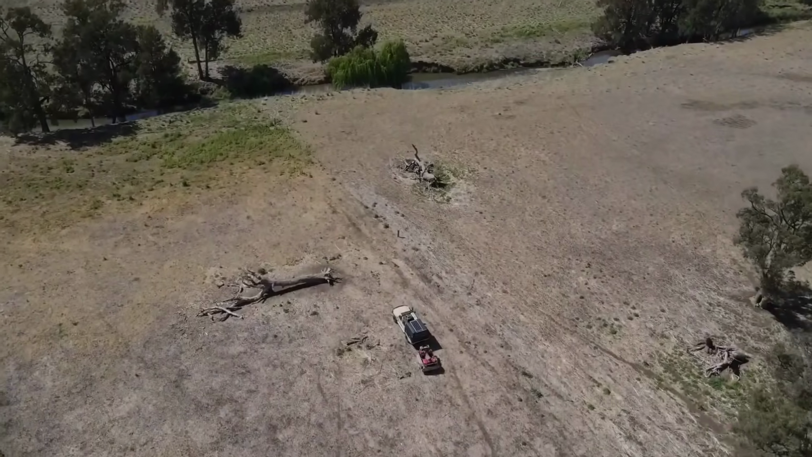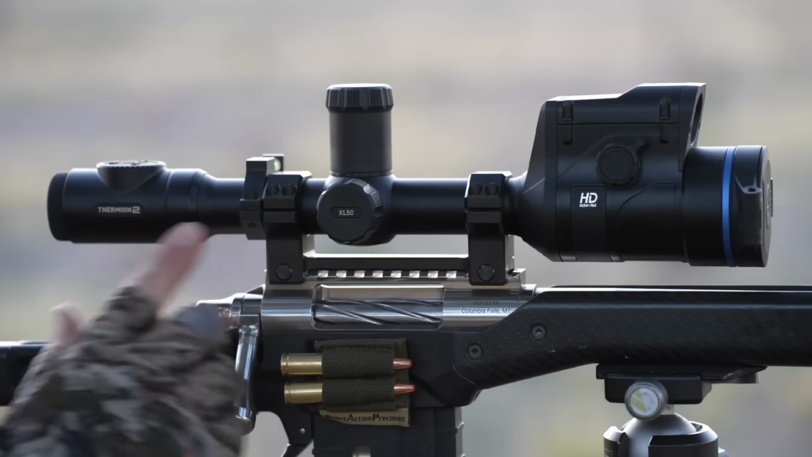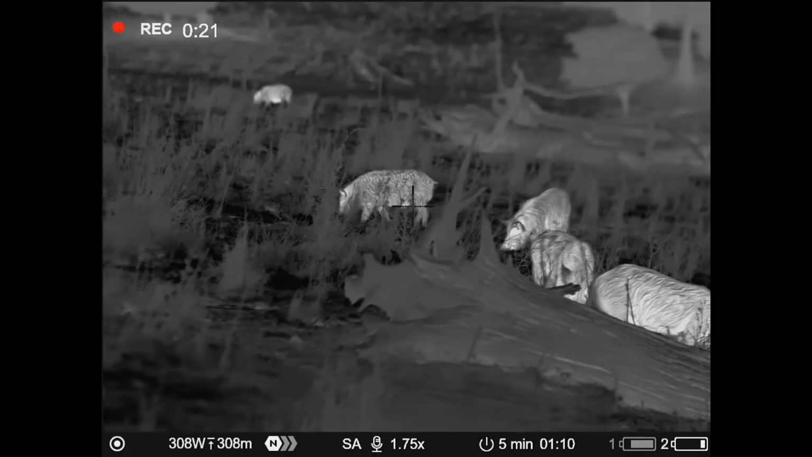I am running my 308 as usual, but I've got something different on top of it. While I'm still running a Thermion 2 LRF, this one's a new bad boy. It's the XL50, so 1024 by 768 HD.